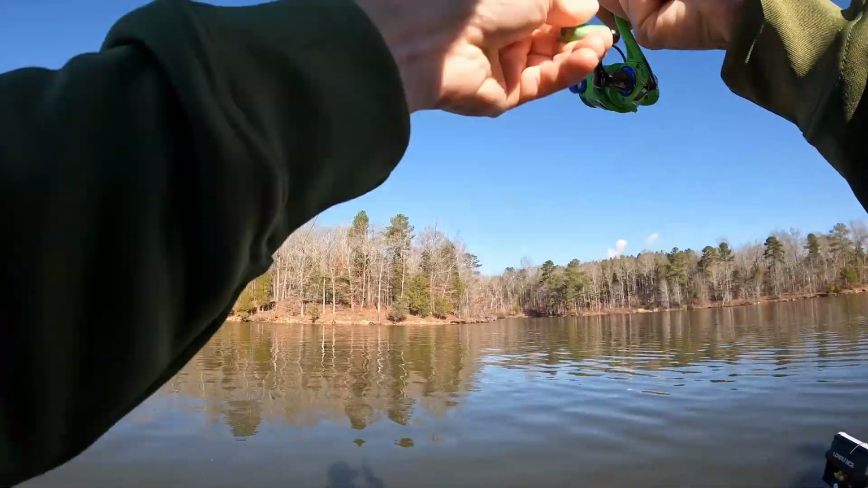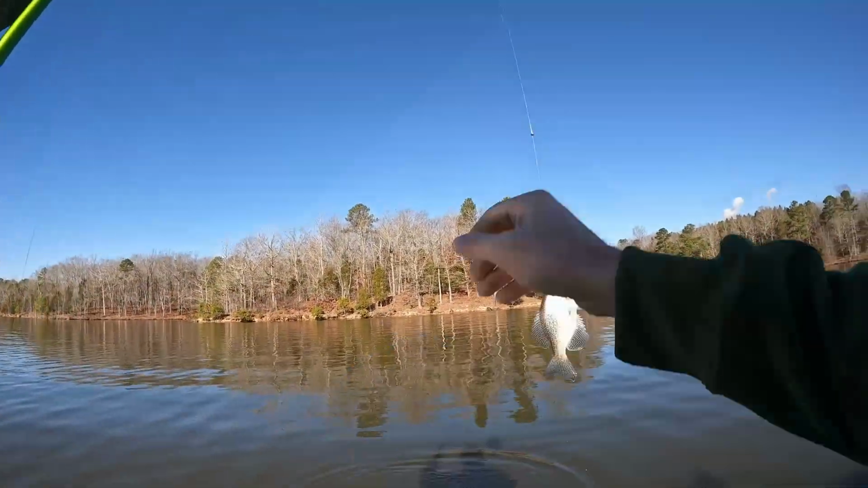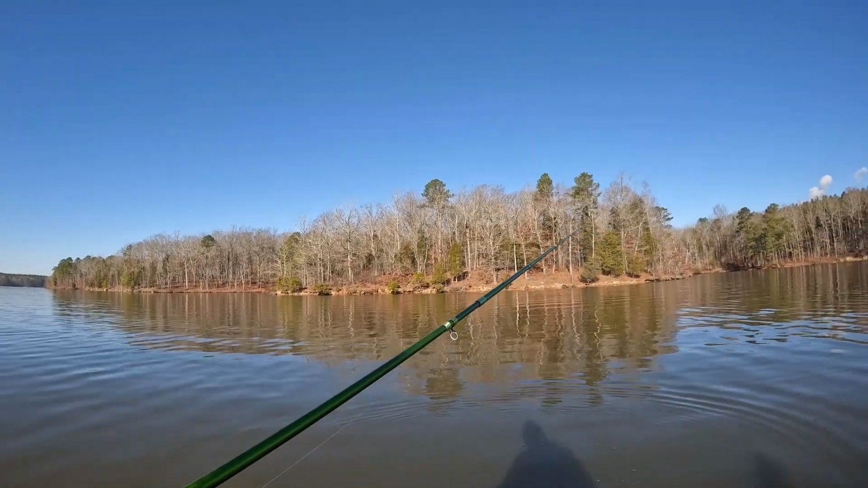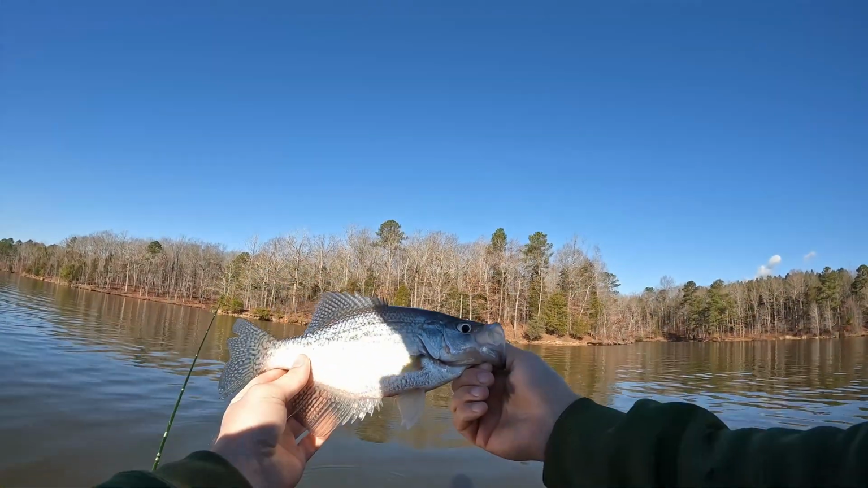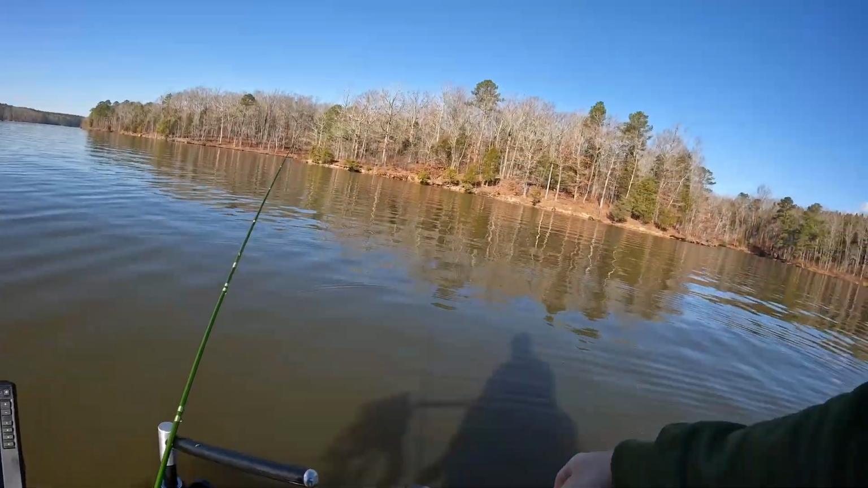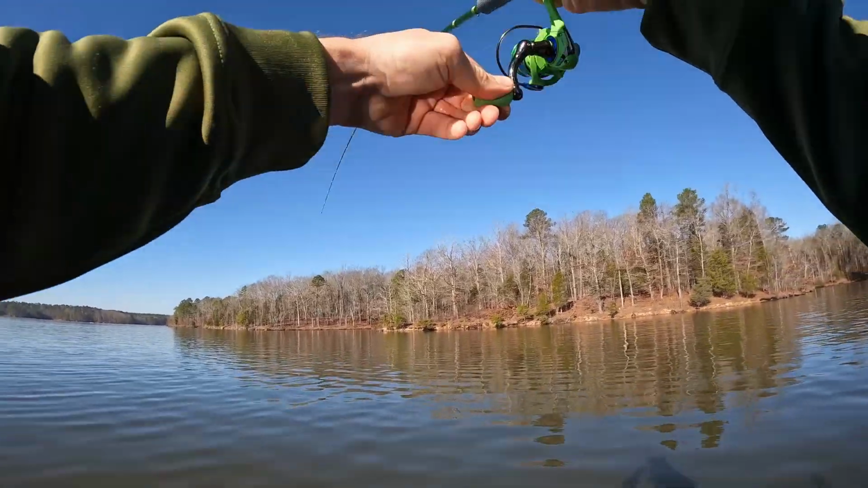They've got his attention. You know, sometimes you gotta hold it right on their head for a while, and that's okay. He's an alright fish. He ain't a very long or fat one, but still a good fish. There's another.